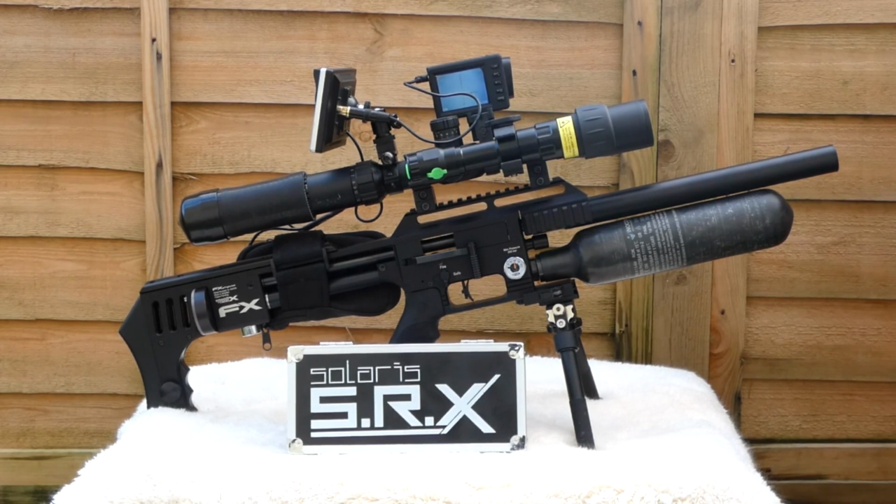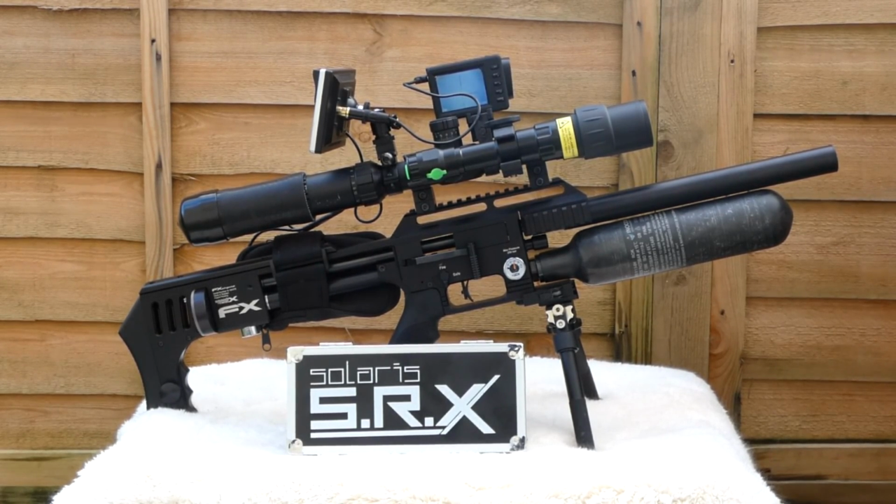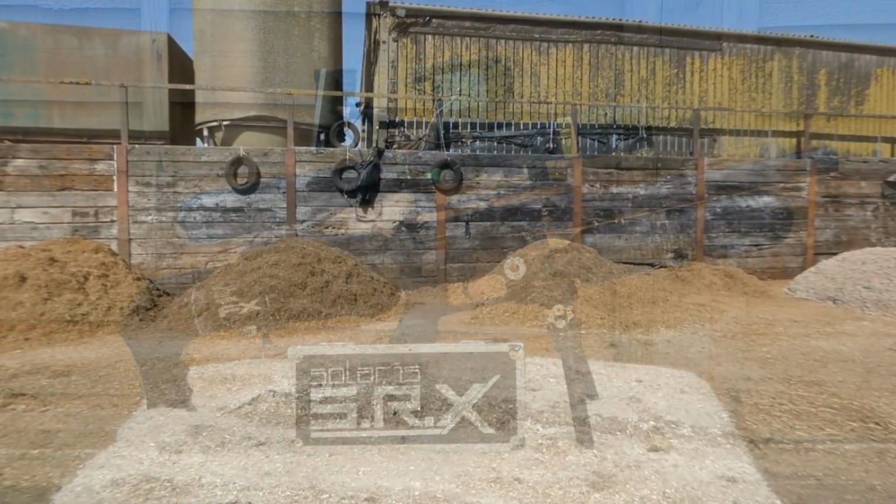I'm still testing the Solaris before I do the review, but it has to be said, so far I'm very impressed with it. Let's head over and take a look at the small section of the farm that I'll be shooting from tonight.